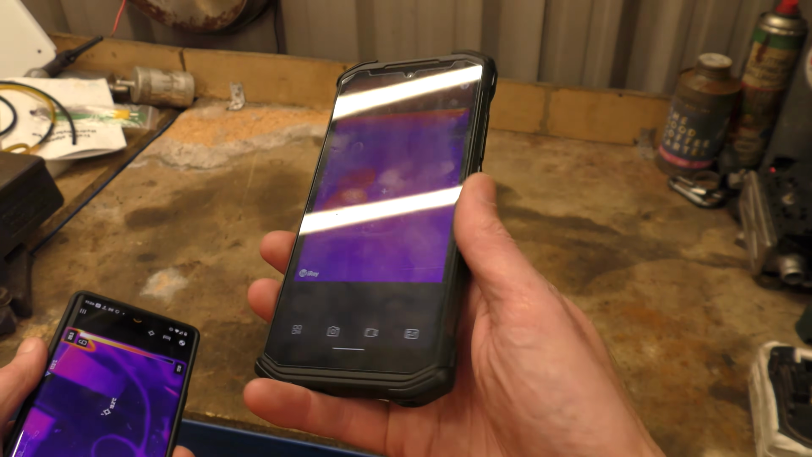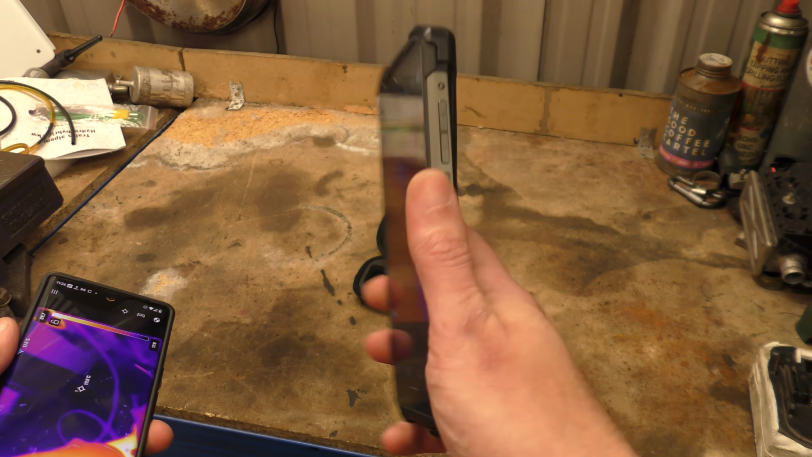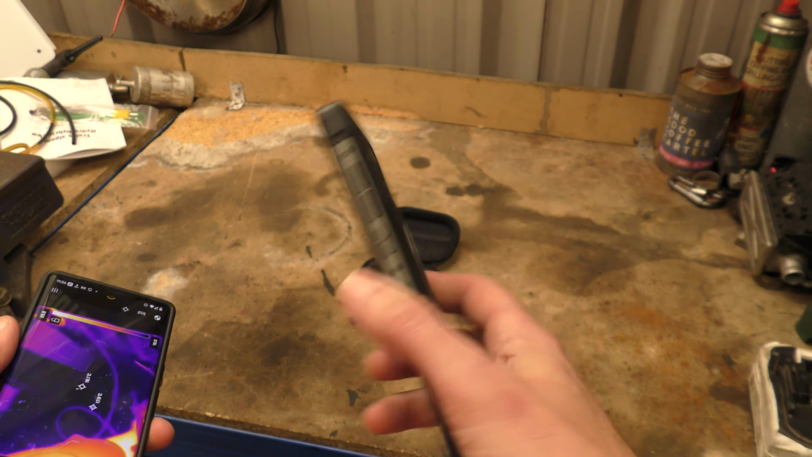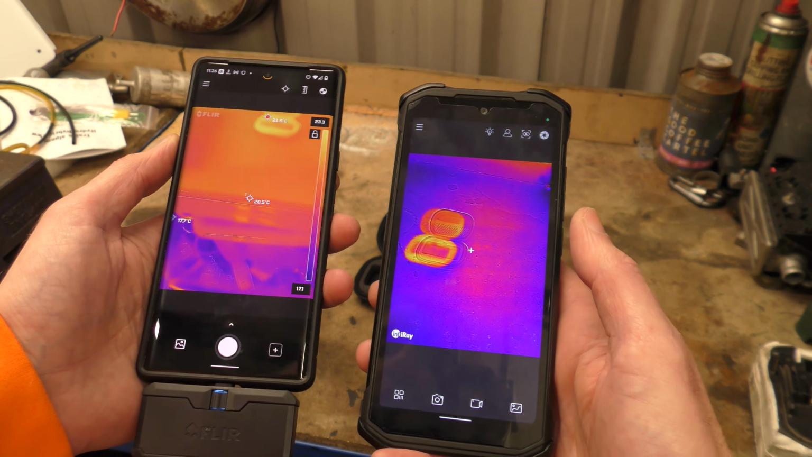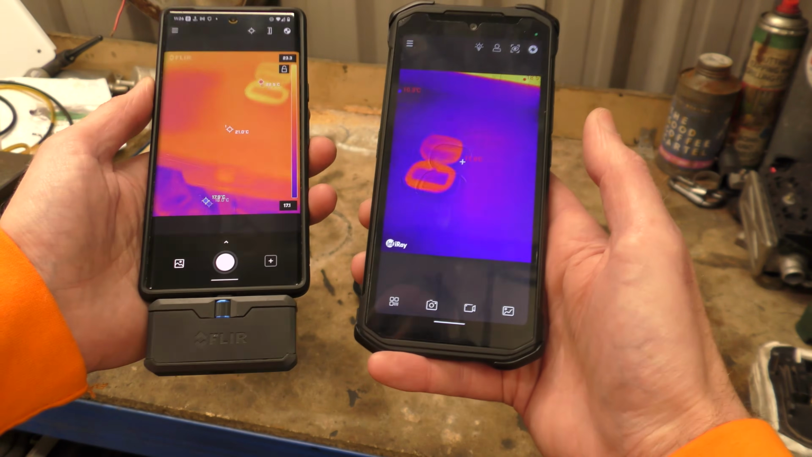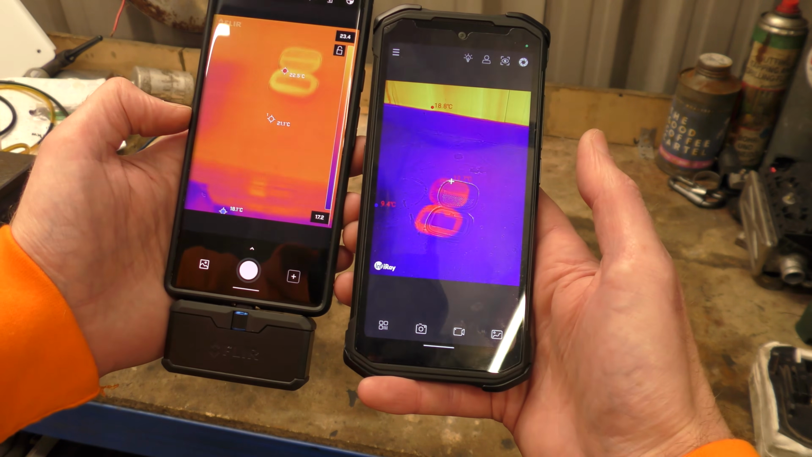If I was to drop this, probably nothing would happen to it, and worst case scenario, it's a £270 phone that I've dropped, and it's not the end of my world. But yeah, so not quite an apples to oranges. No, it is an apples to oranges comparison. It's not quite an apples to apples comparison. It's an apples to oranges comparison.